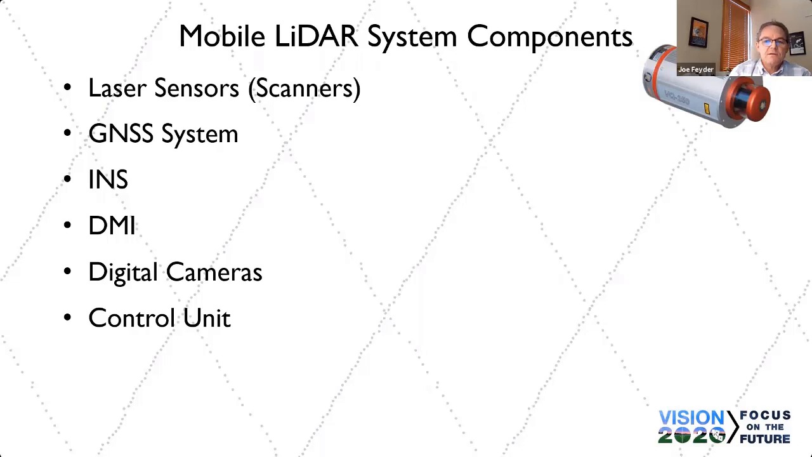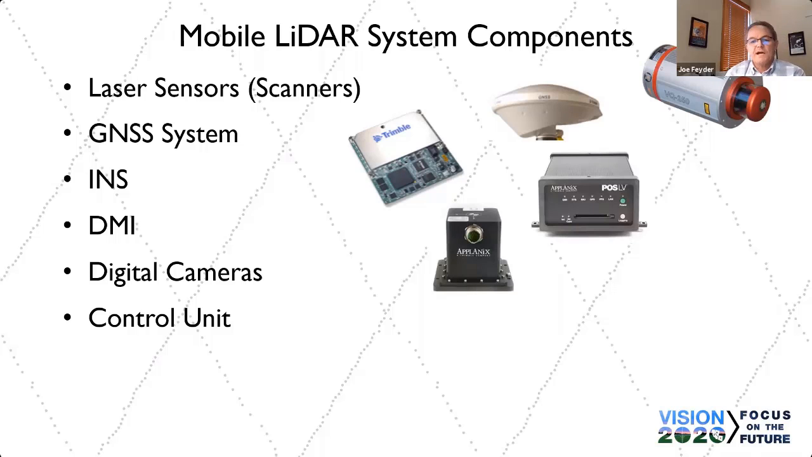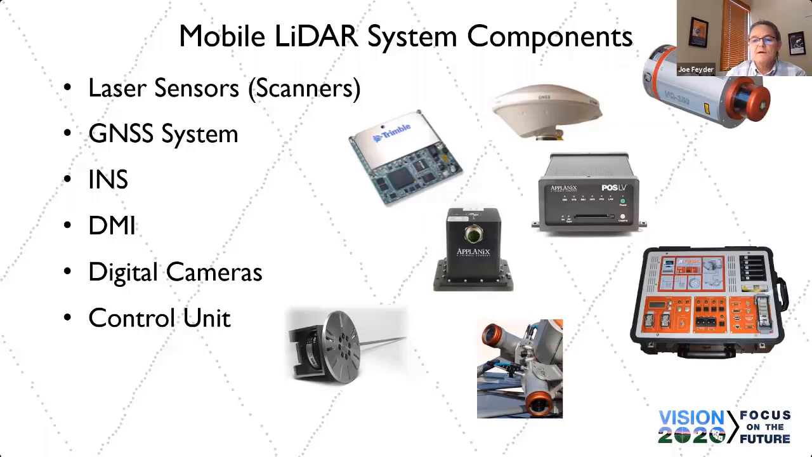There's one of the two scanners we use, the GNSS system, of course, the IMU and the POS system. The DMI connects to the rear wheel and counts revolutions of the wheel. We measure the wheel diameter, and it's kind of a QC check on the INS. Digital cameras: there can be an array of cameras, up to 6 or 8 cameras plus a video at any given time. And then the control unit, the Linux box that stores imagery, scan data, trajectory, positioning. That's the heart of the system right there.